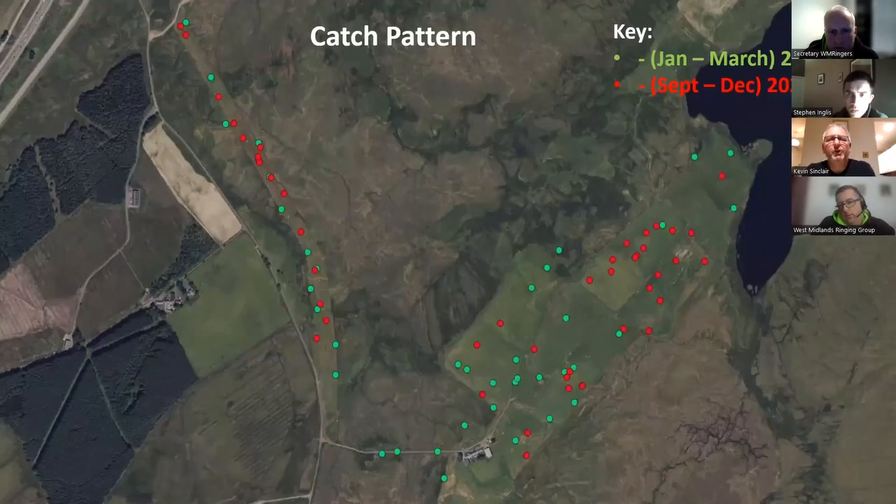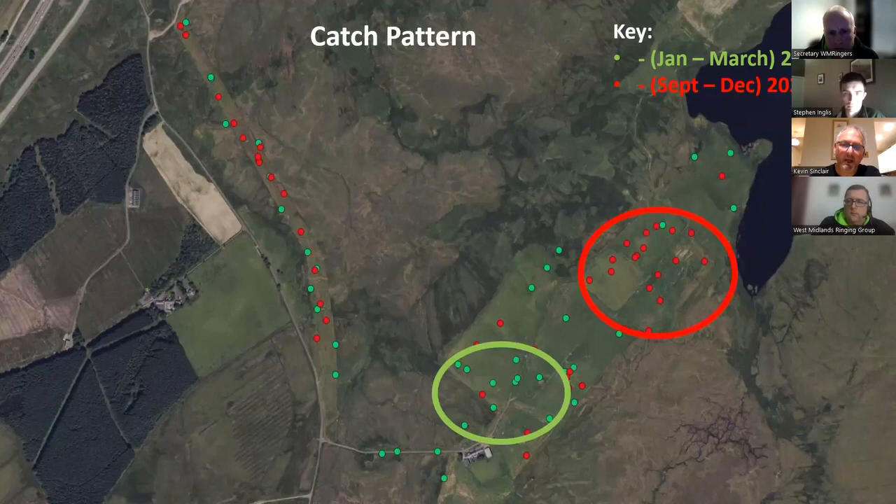This map here shows you the catch pattern in relation to particular months of the year. Red dots show catches of any wader species from September to December, and green shows January to March catches. It's quite interesting if you look at that, there's clearly a favoured area on that site for September to December. Similarly for January to March, there's another preferred location.